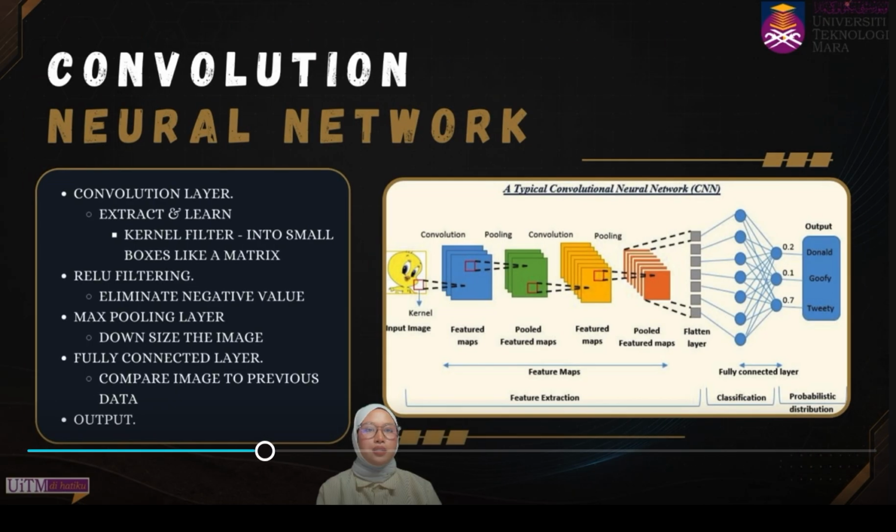I want to explain briefly about CNN and how it works. CNN basically has several layers. The convolution layer acts to extract and learn about the image. In the convolution layer, there are kernel filters, which convert the image that we provide into small boxes like a matrix.